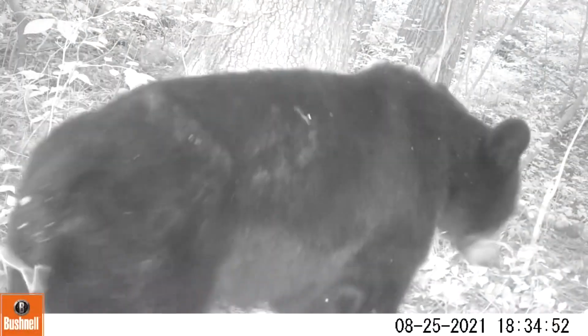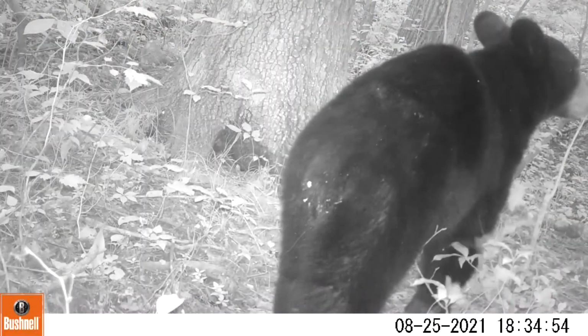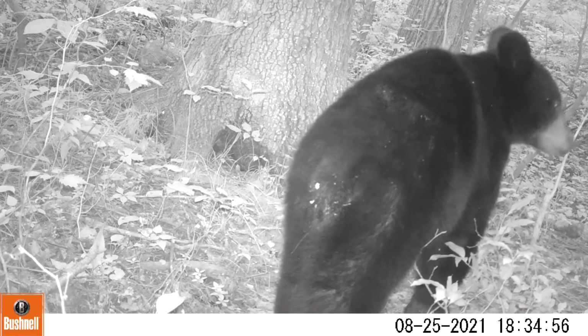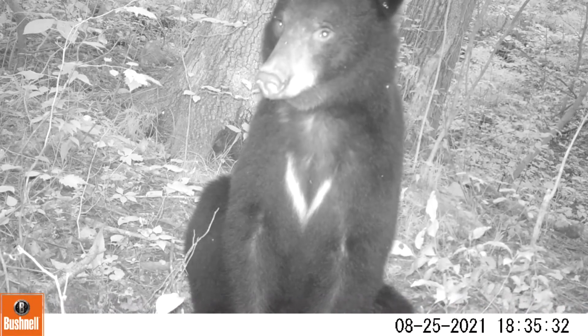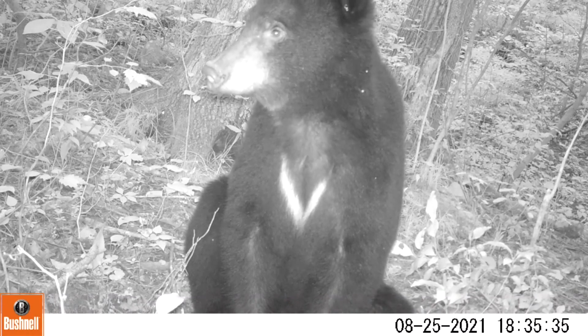We leave a motion-sensored trail camera out there pretty much year-round, so we get to observe the other animals in their natural state when we're not around. The black bears that live out there are one of my favorite animals, and as Sylvan can tell you, we're kind of like kindred spirits in a way.